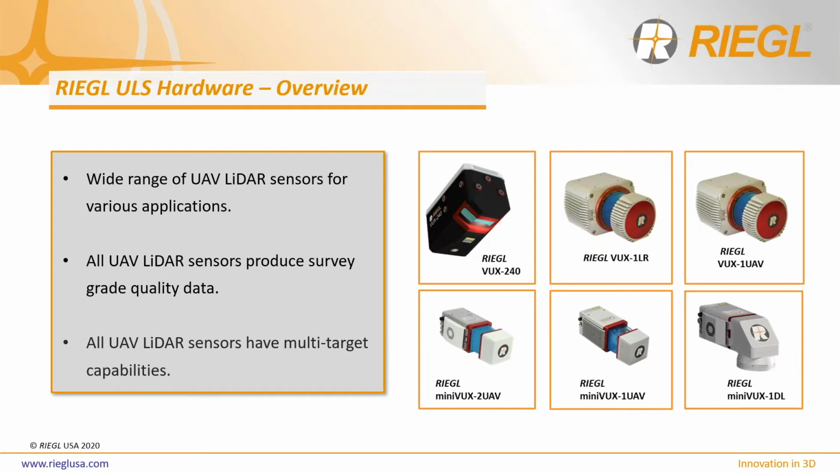The VUX 240 is optimized for high-resolution corridor scanning, producing up to 1.8 million laser pulses per second, focused in a 75-degree field of view, while the VUX 1 UAV has a 330-degree field of view capability and a 5mm relative precision rating. Then there is the VUX 1LR, which was designed for larger projects where data needs to be captured at faster ground speeds.